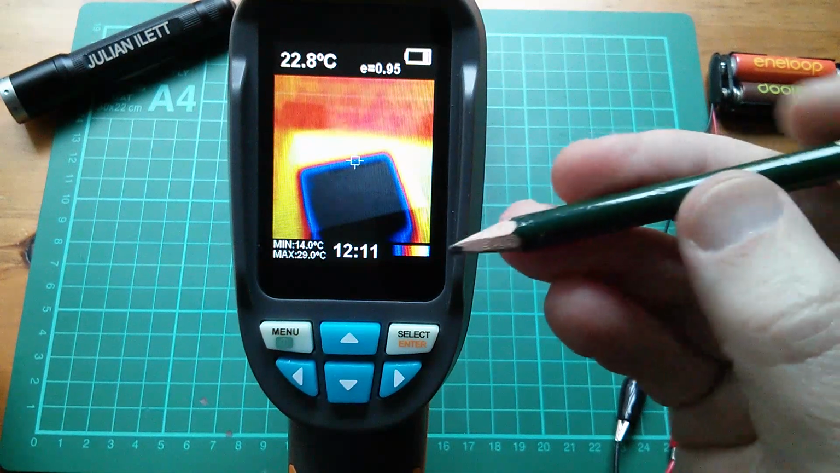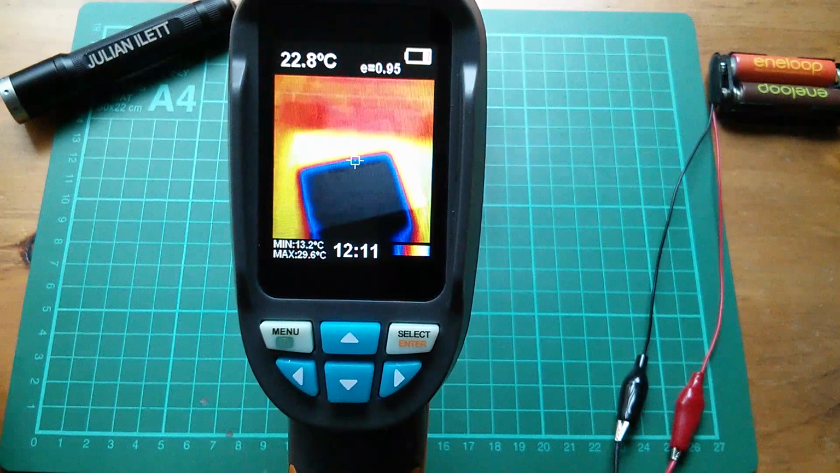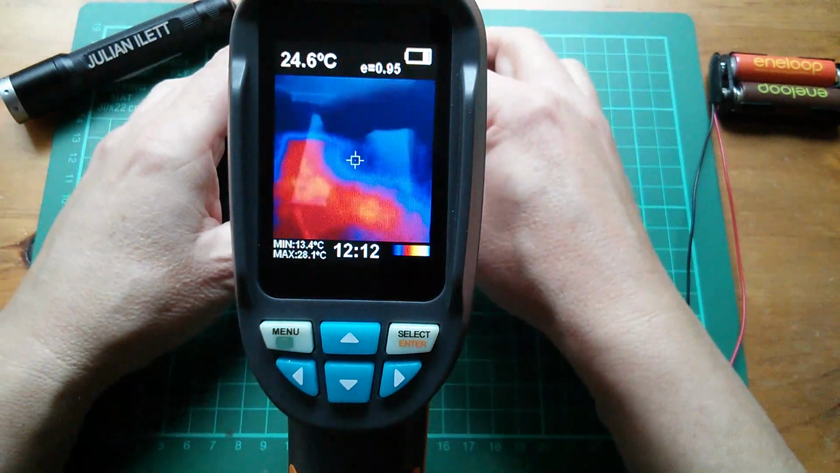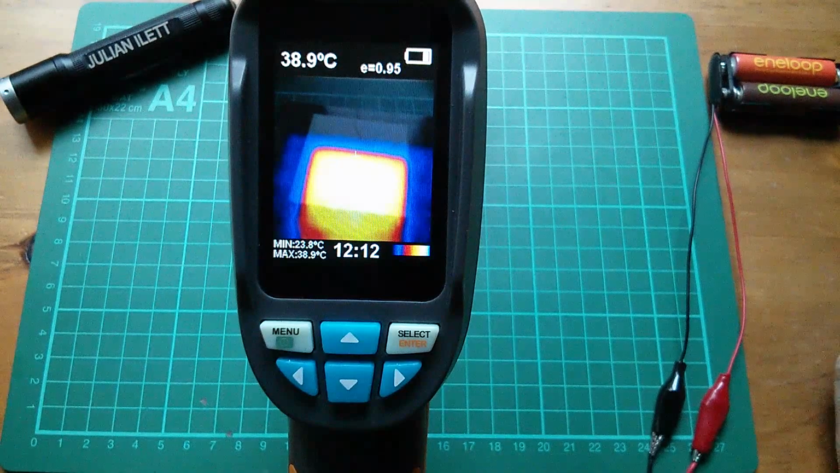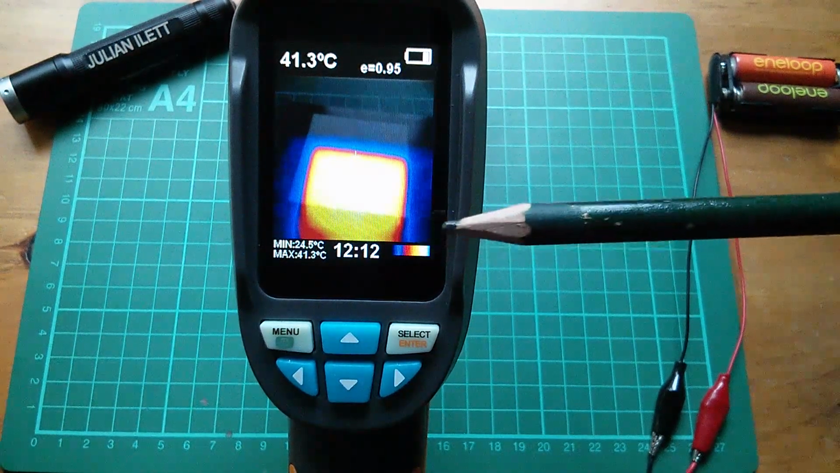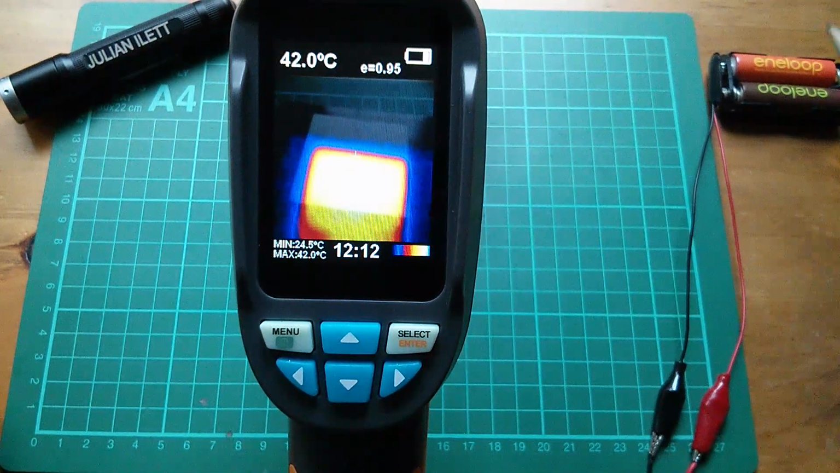So the point is this palette is constantly changing. The meaning of the colors constantly moves around. Black, 13 degrees, white, 30. Flip it over. Black, 23 degrees or 24, white is now 38. So the point is this color palette is not fixed, it's continuously varying, and it would be nice if in the menu options you had the ability to fix the colors to certain temperatures. You don't, it's fully auto ranging.